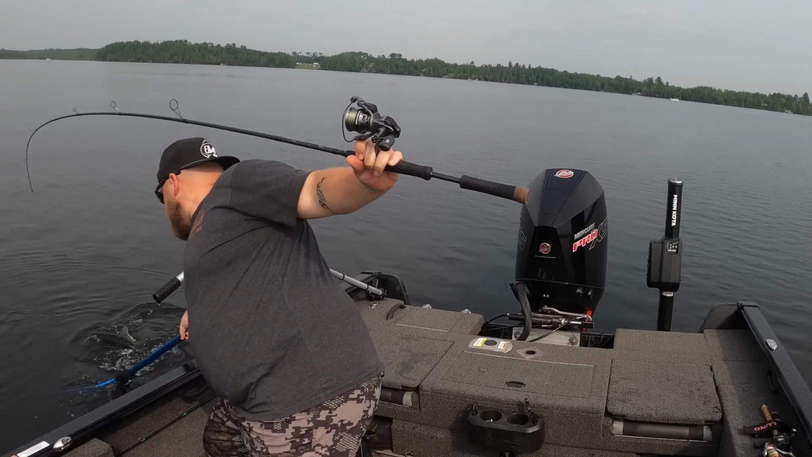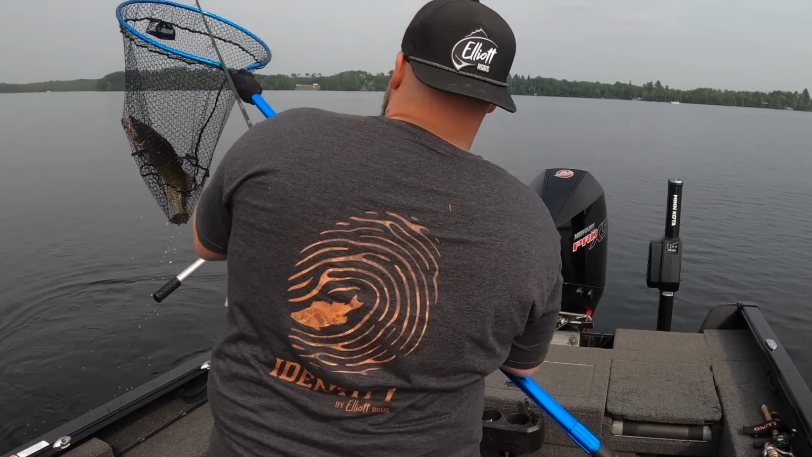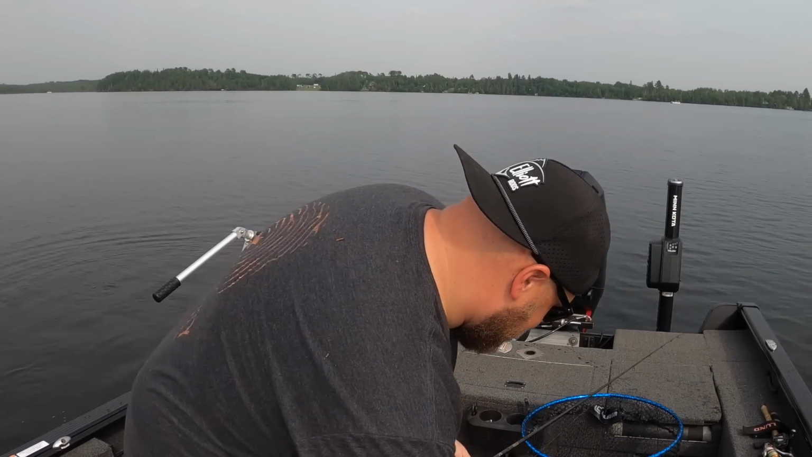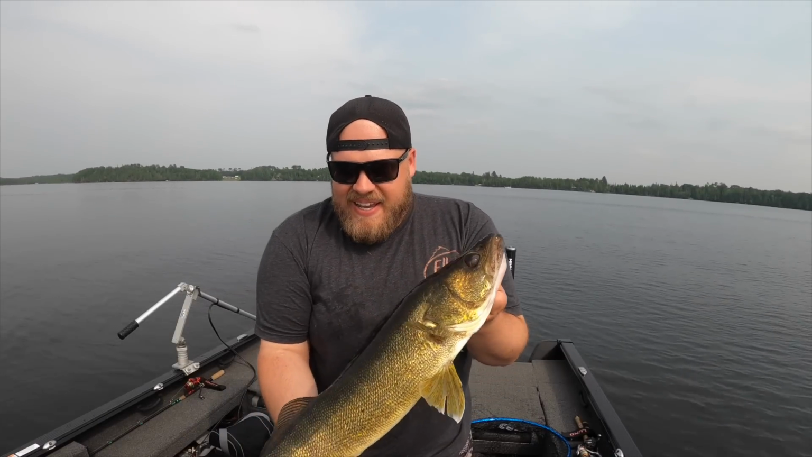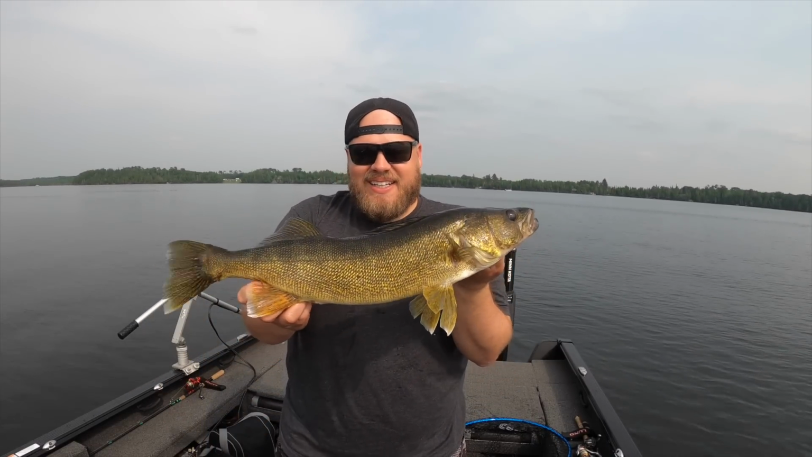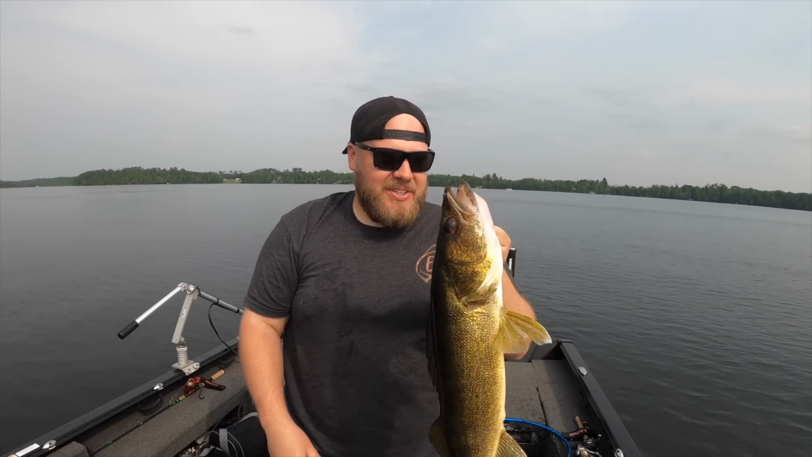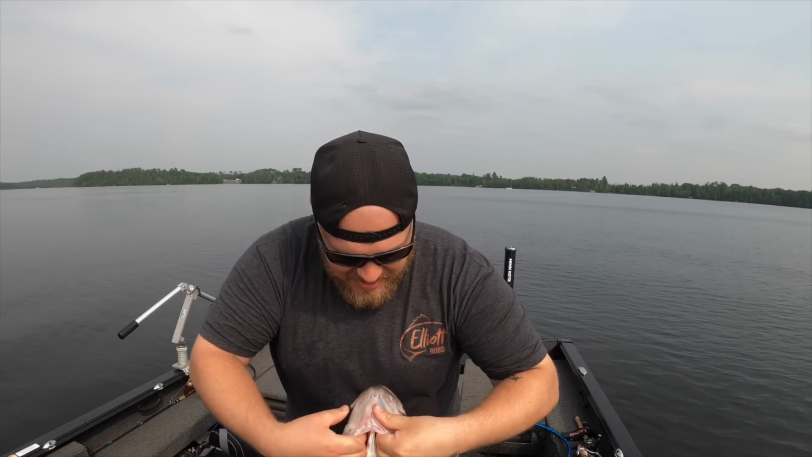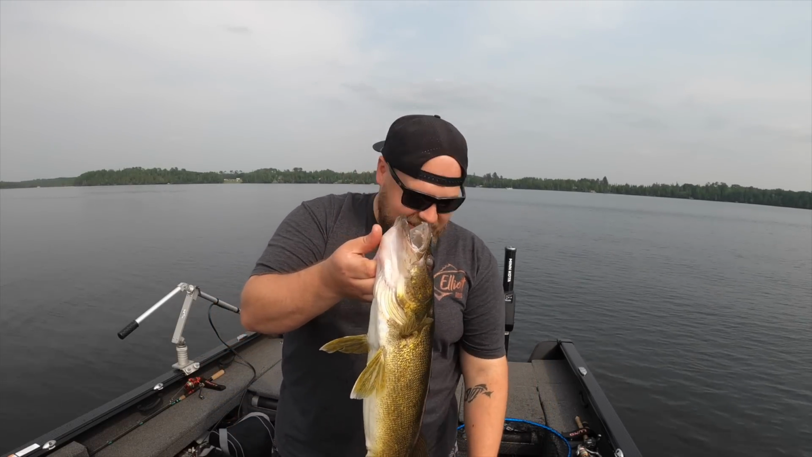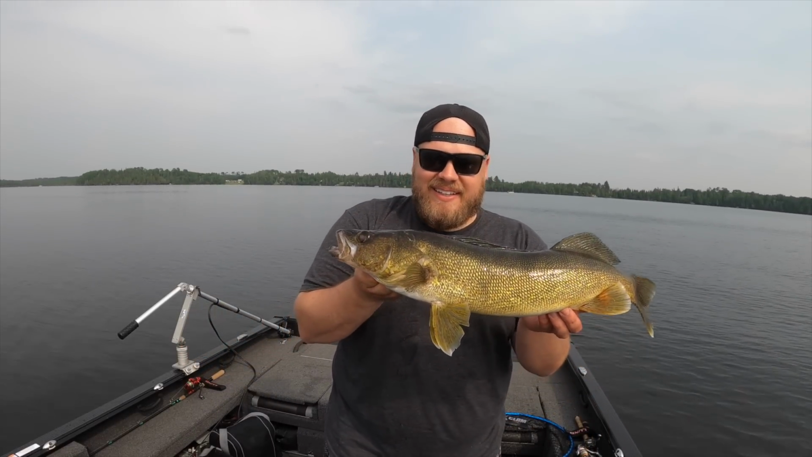Oh, baby. Oh my gosh. Exploring a new lake today. Got numbers, got quality, including a couple of really nice fish. And man, I think I'll be back. This little lake that supposedly doesn't have walleyes in it.